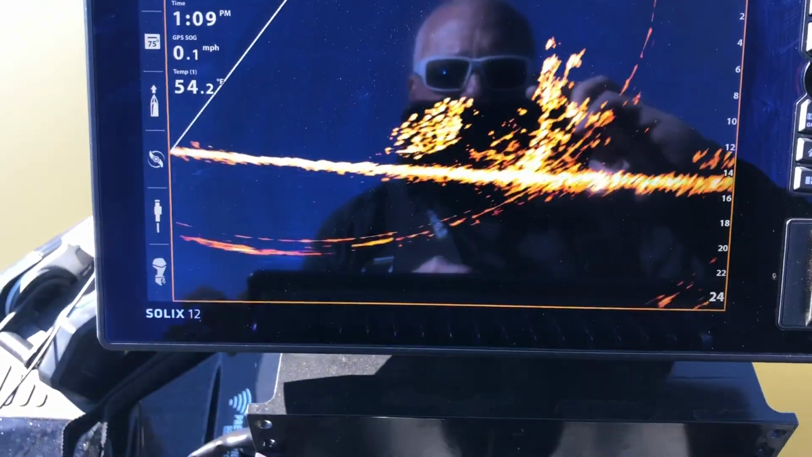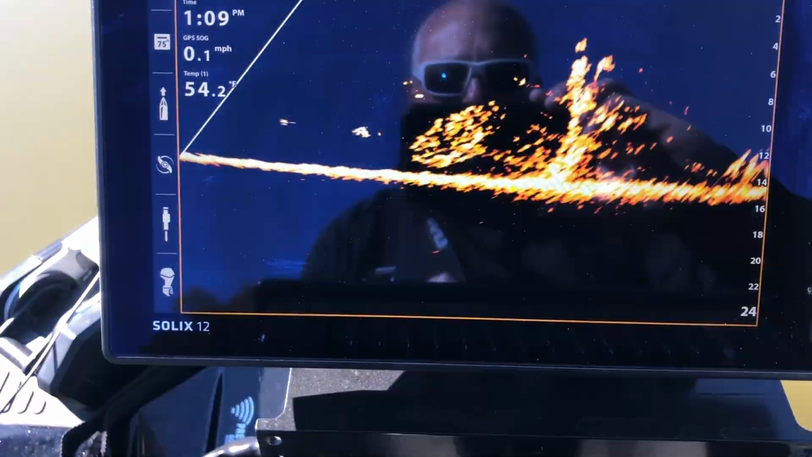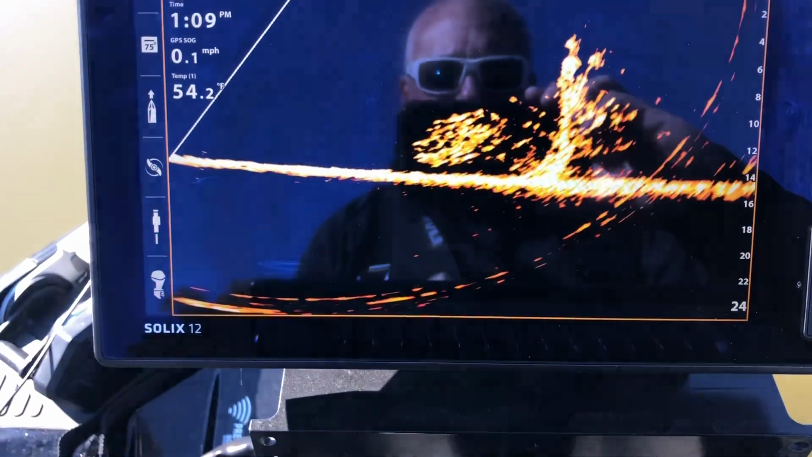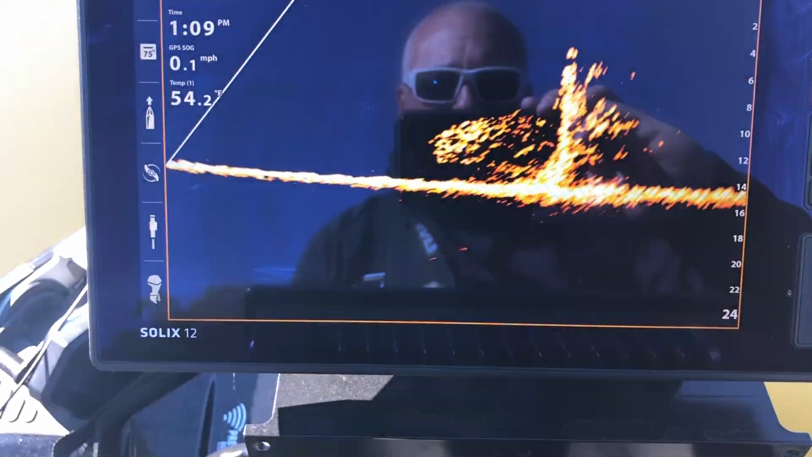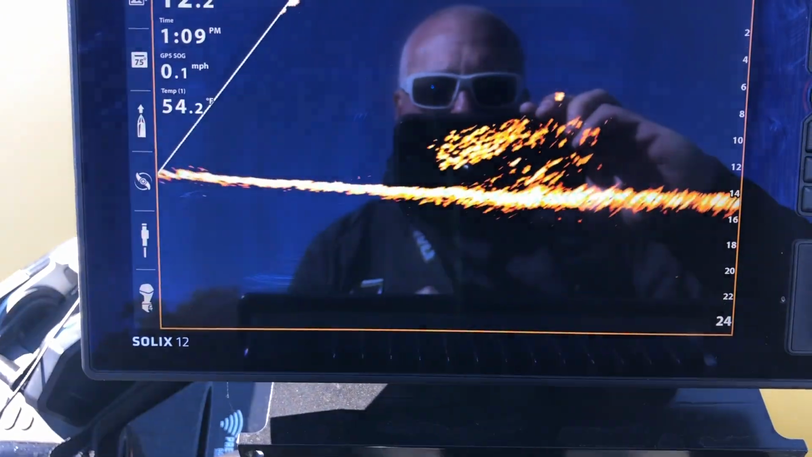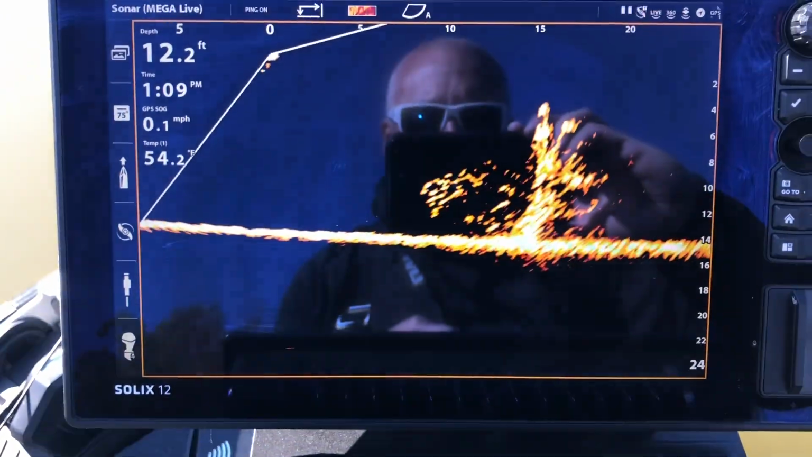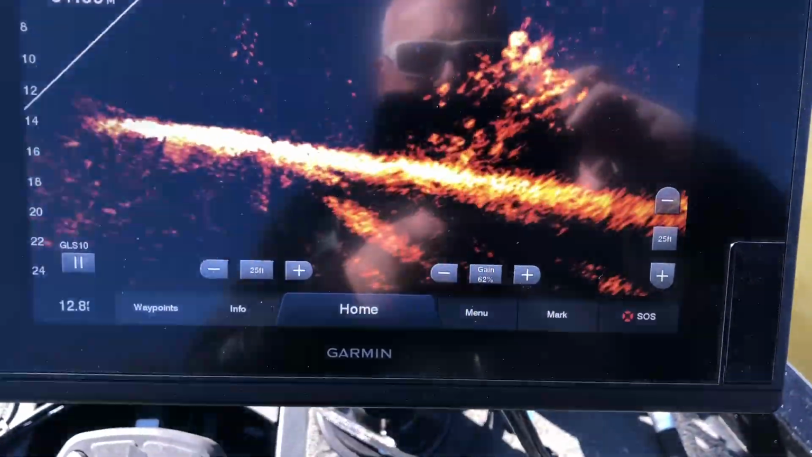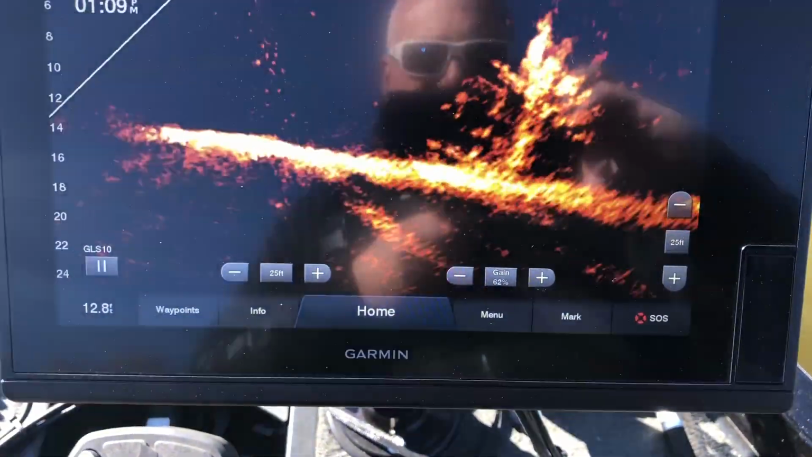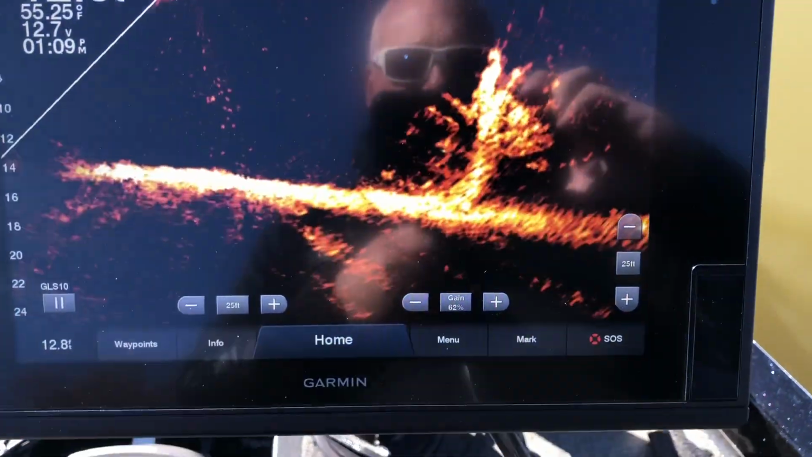I'm gonna take the Livescanner. That's a big clunk of bait. I'm gonna take the Livescanner, just barely bump it with a remote and move it around and kind of show you the capabilities of this Livescanner.